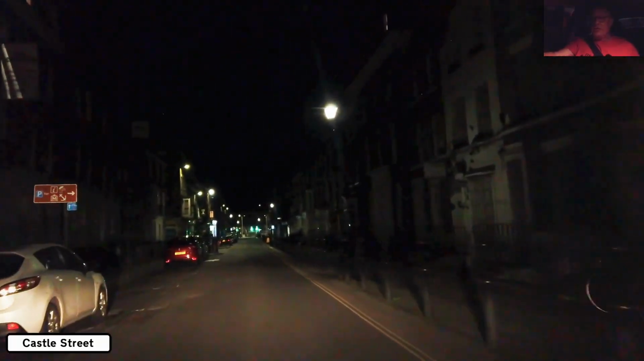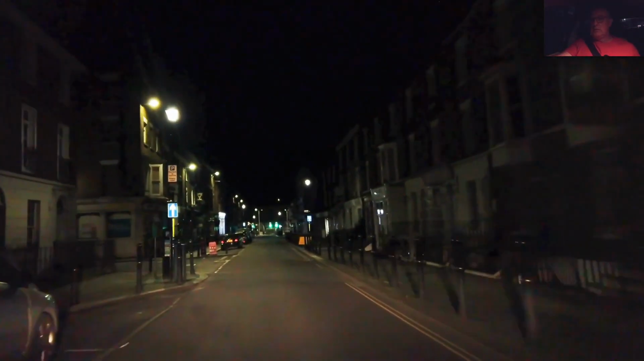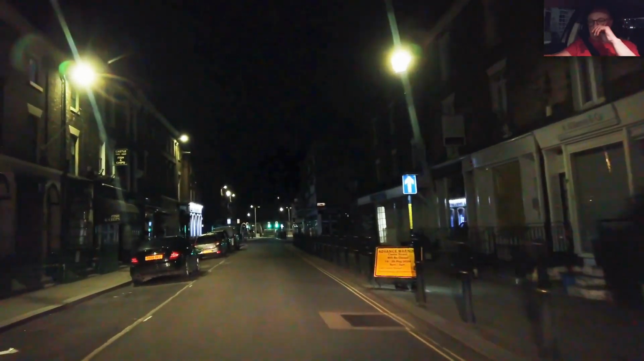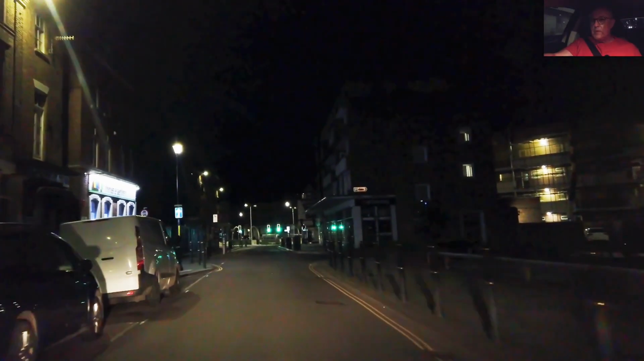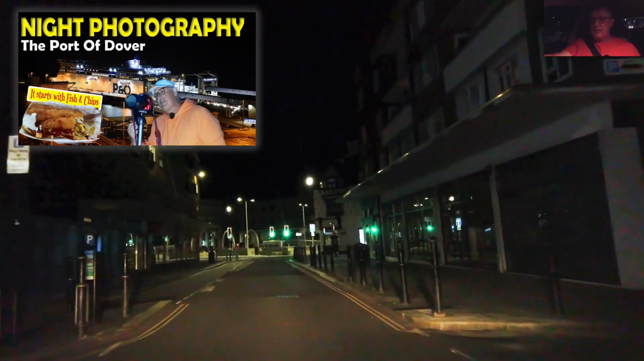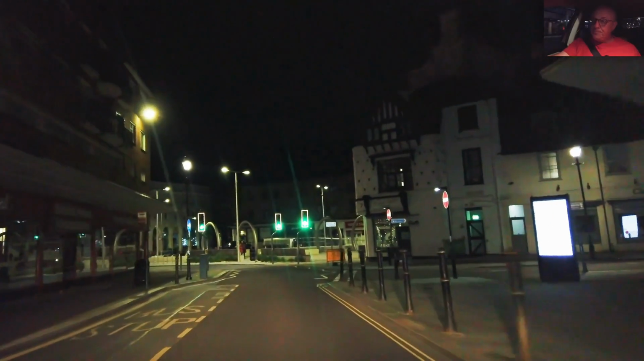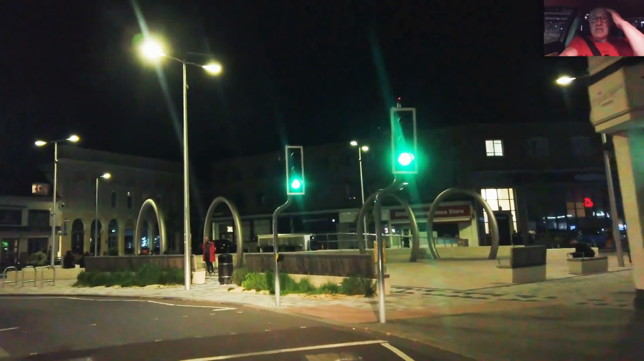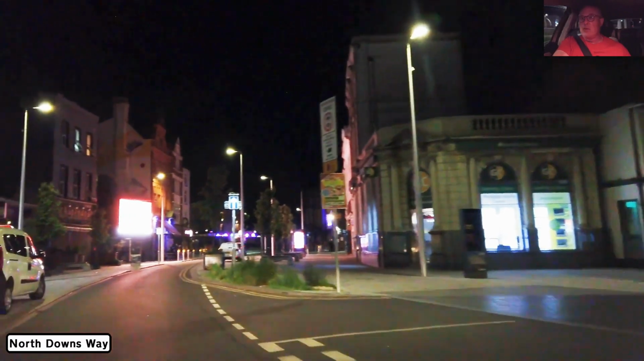Castle Street. Is the chip shop shut? My favourite fish and chip shop, just on the left there. Whenever I decide to have some. See my photography video, link up here. I start the whole video with some fish and chips. Into the town centre, because Dover is a town. Let's just pull up on the left here, shall we?